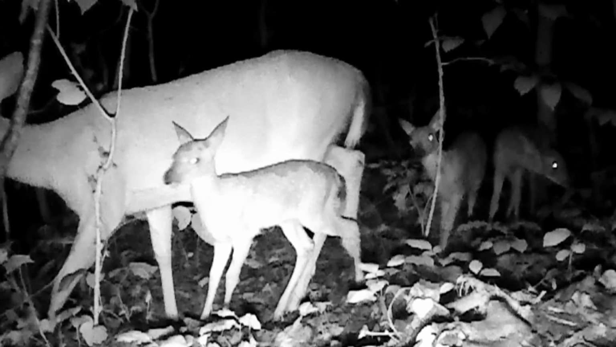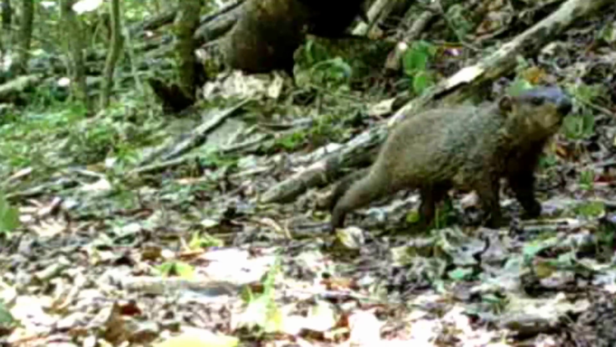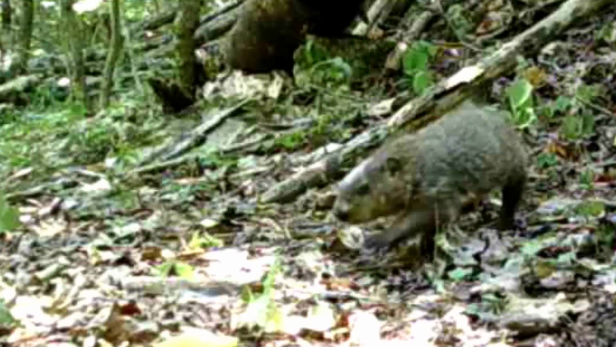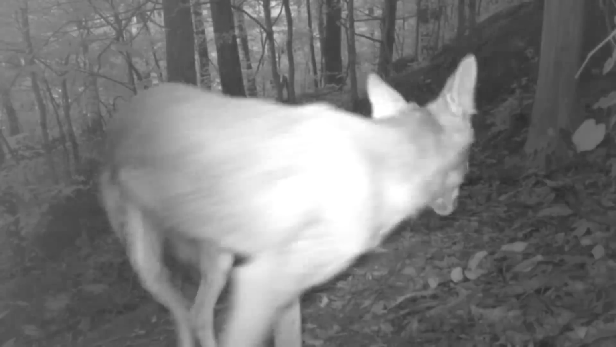Well, the little ponds are growing like weeds. Here's a set of triplets tonight. And here's something new. This looks like a younger version of Dirty Dan up on the ridge. But the old coyotes, they're out working hard.